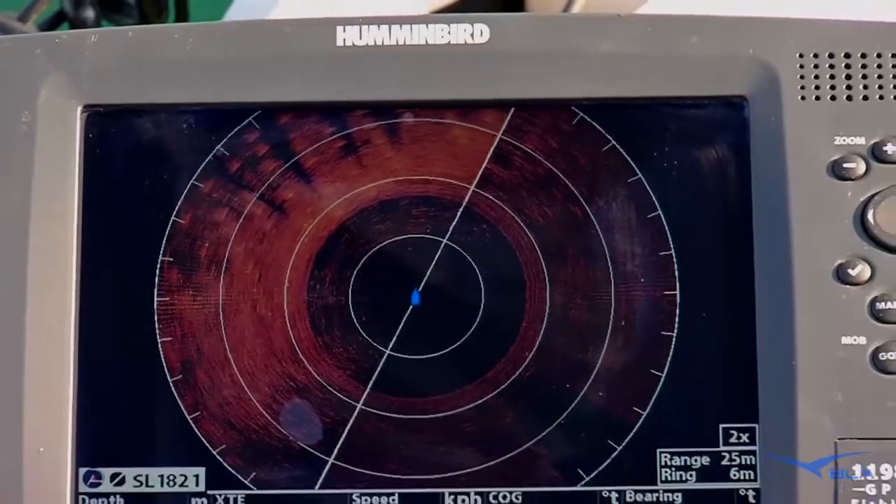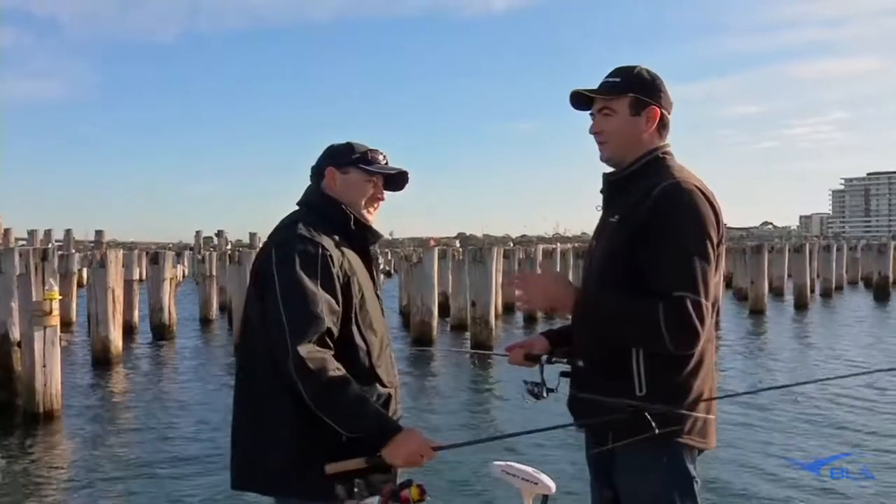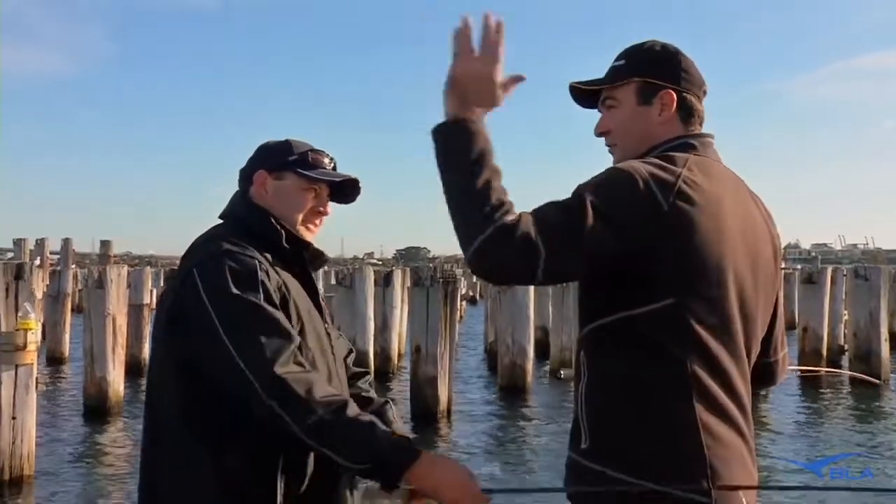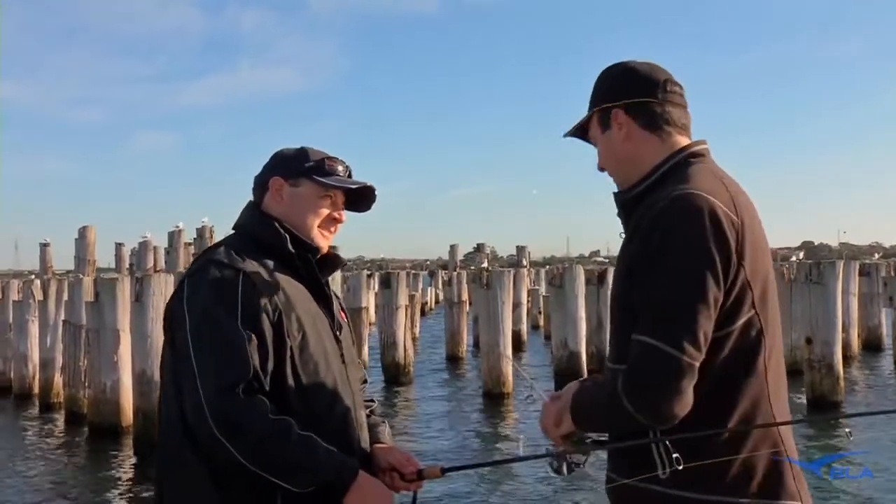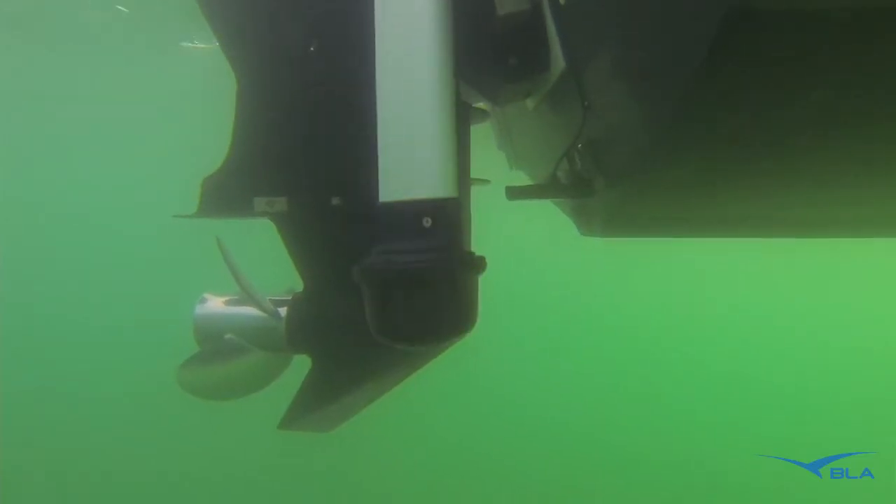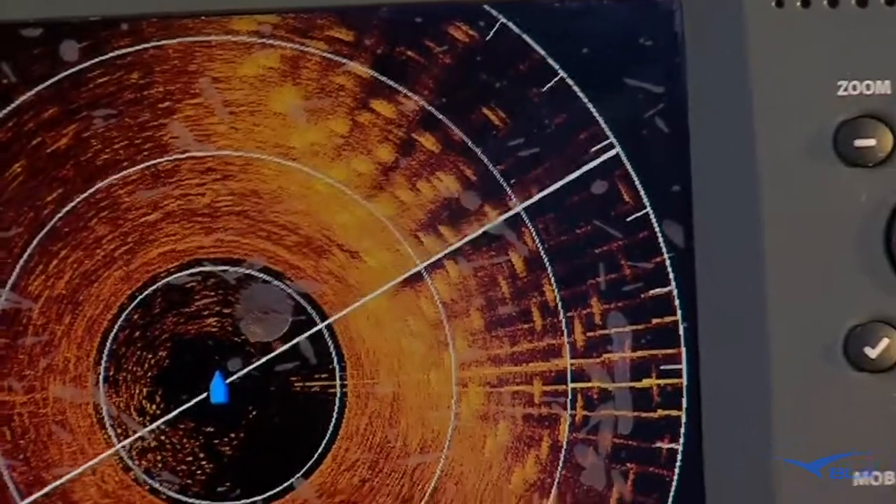Well, what we've got today is the new Humminbird 360 imaging, and back in 2005 Humminbird developed side imaging, which gave us the ability to shoot beams out either side of the boat to give us picture-defined images of fish, bottom, structure, and see exactly what's going on. And what they've done now is give us the ability to rotate that same sort of technology. So now we can do sweeps all around the boat and we can see exactly what's going on in a 360 degree up to 50 metres around the boat.